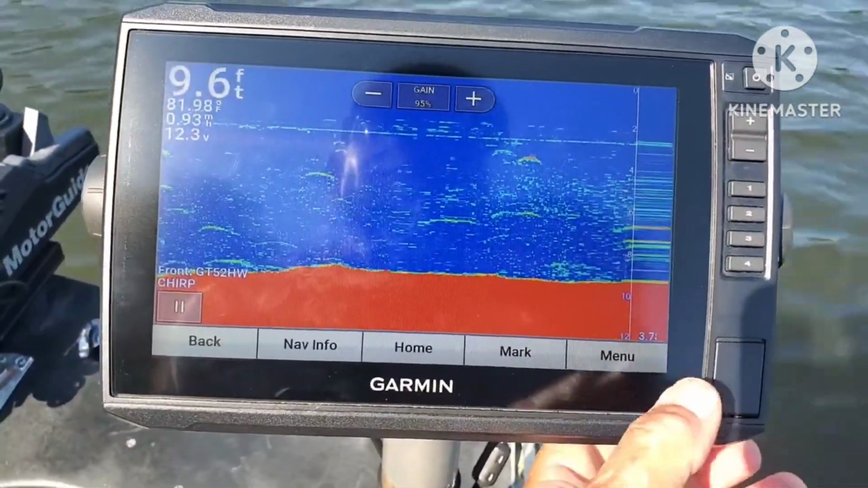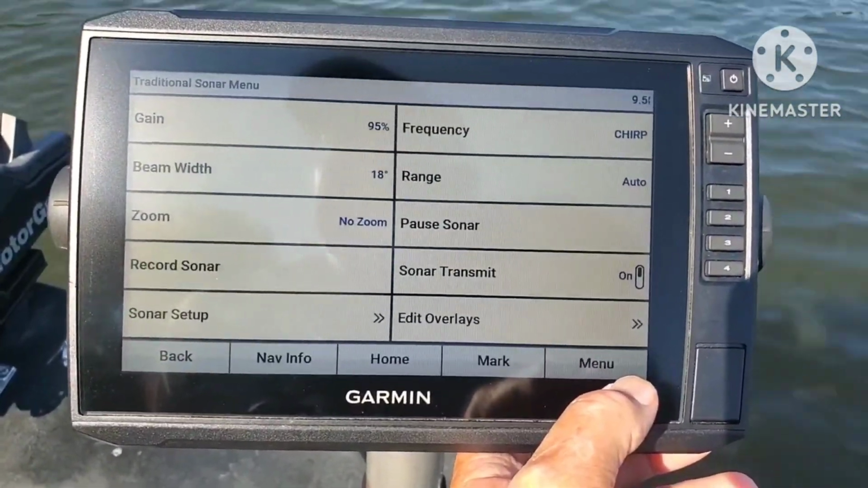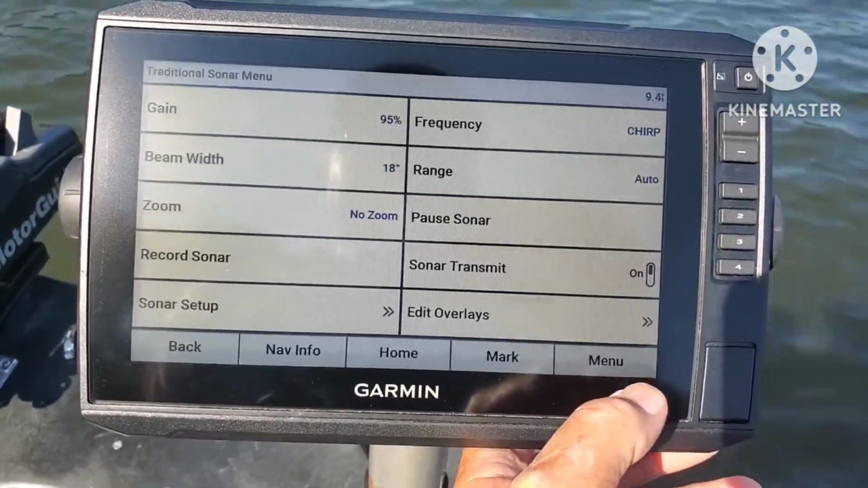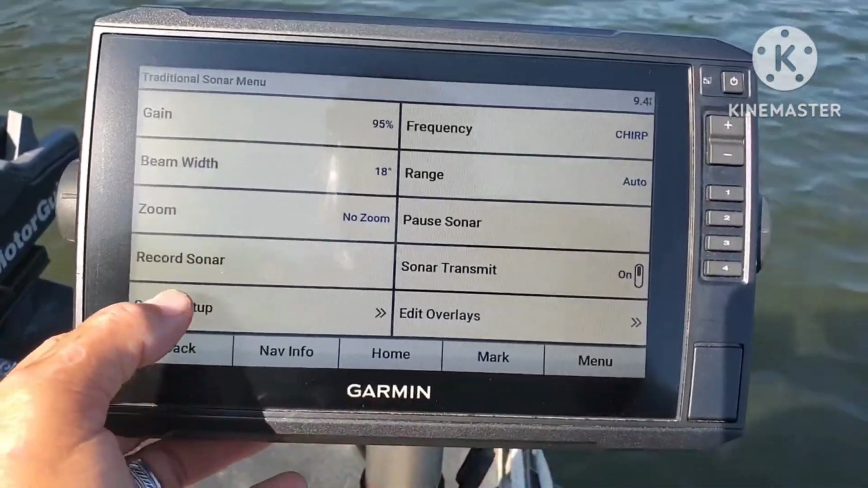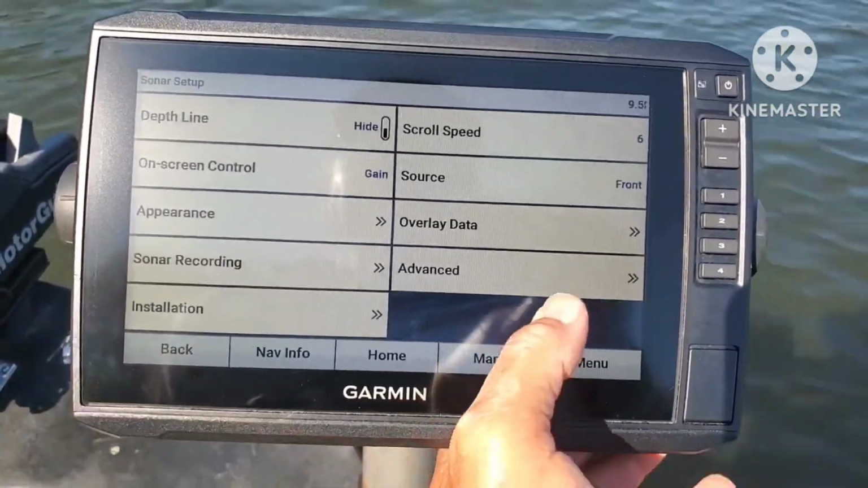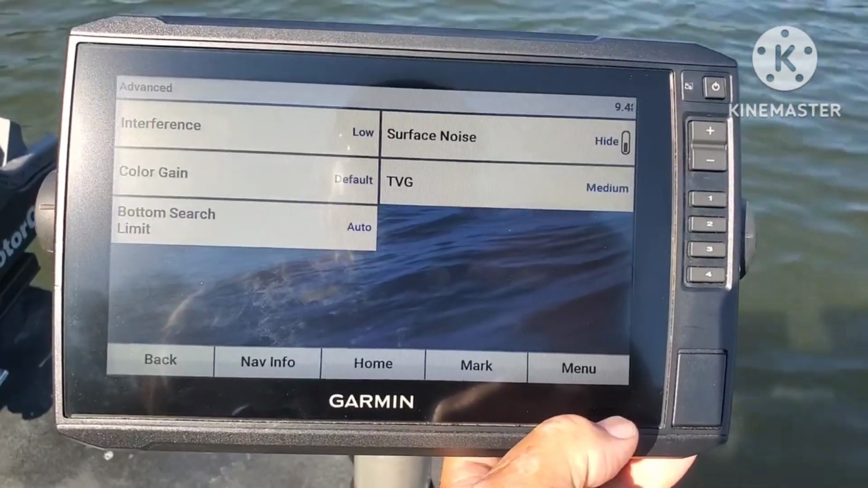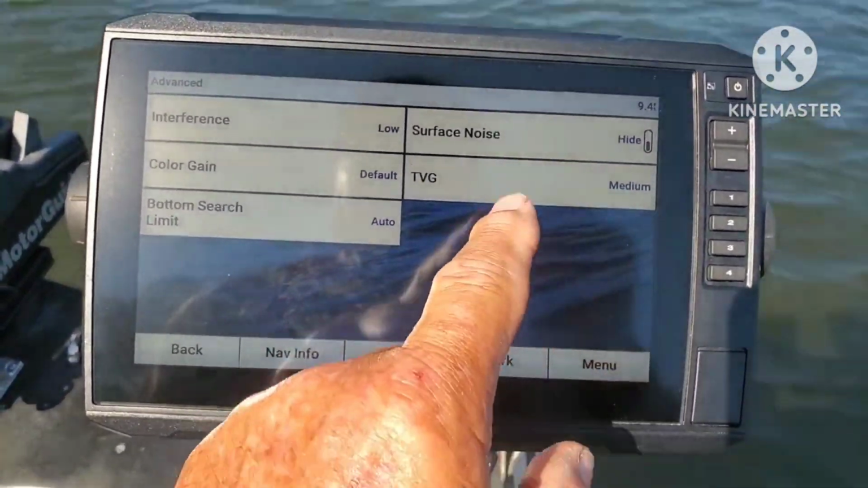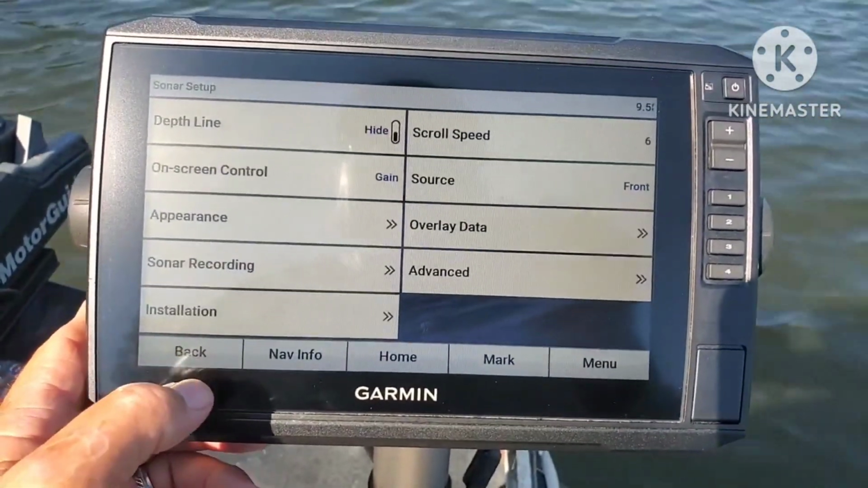I can probably live with those. I don't know if I really need to make any other major changes or not here, just for the sake of knowing. I think I've gone through everything. I've gone through TVG. Let me drop it back down to low. May not need it at all.